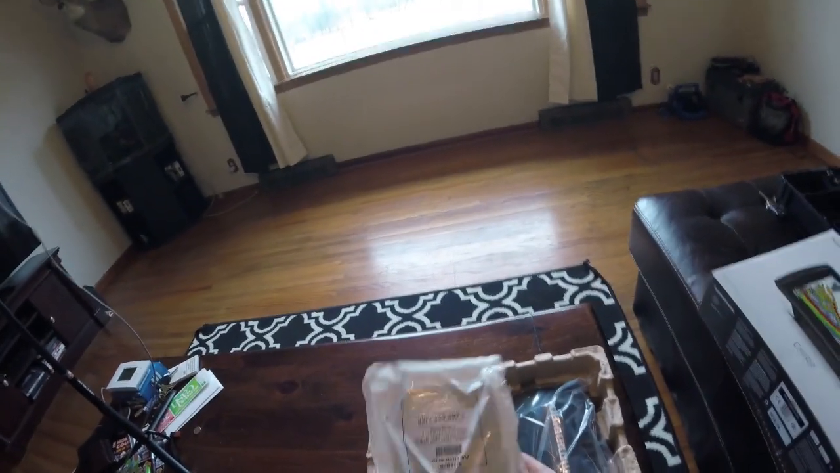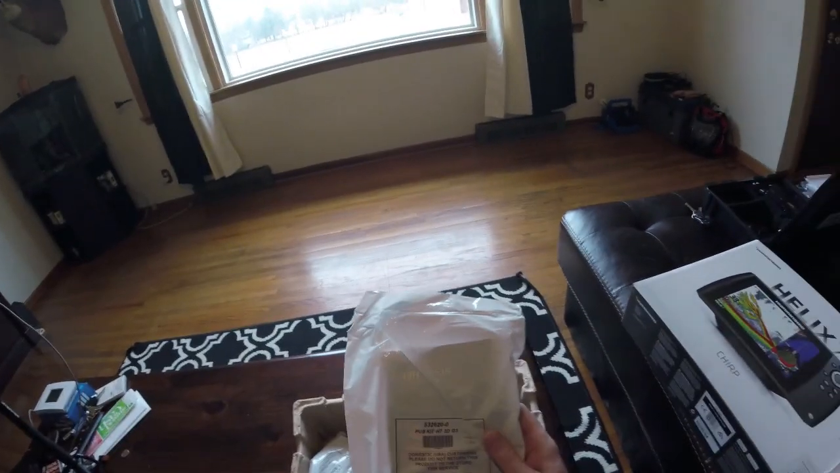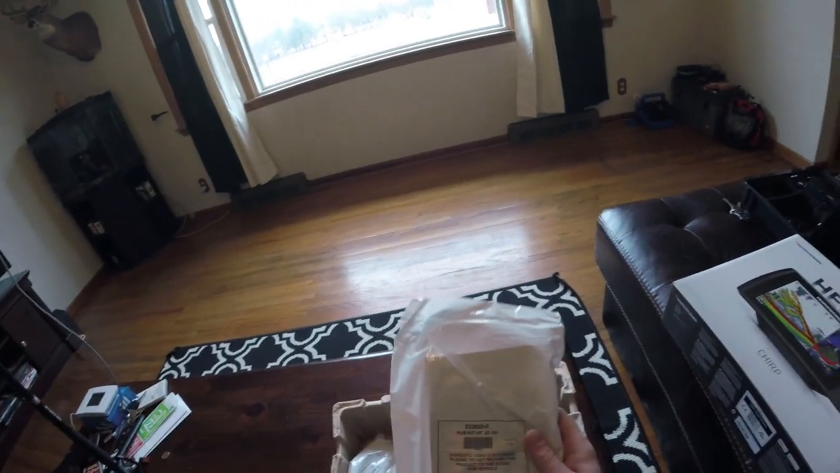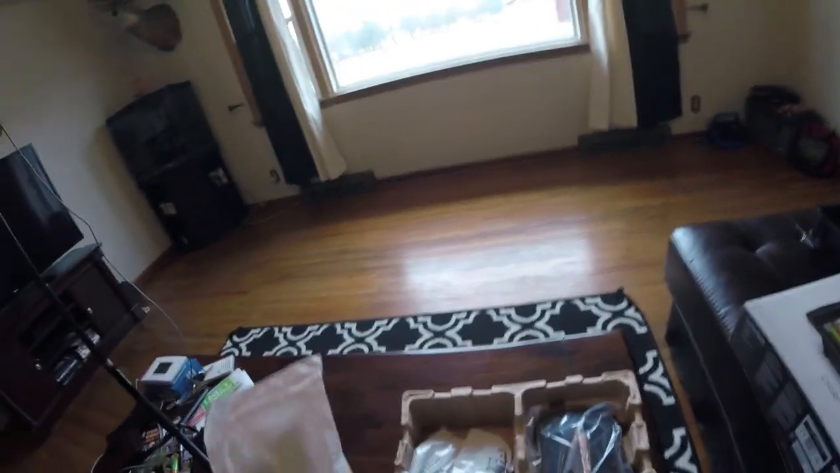The first thing I'm seeing here is the instruction manual, warranty information, and with these units, it's best to warranty these online through the Humminbird site. They got track of everything you have Humminbird-wise, your serial numbers. If you ever have a problem, they got all the information. I would definitely register this thing online.